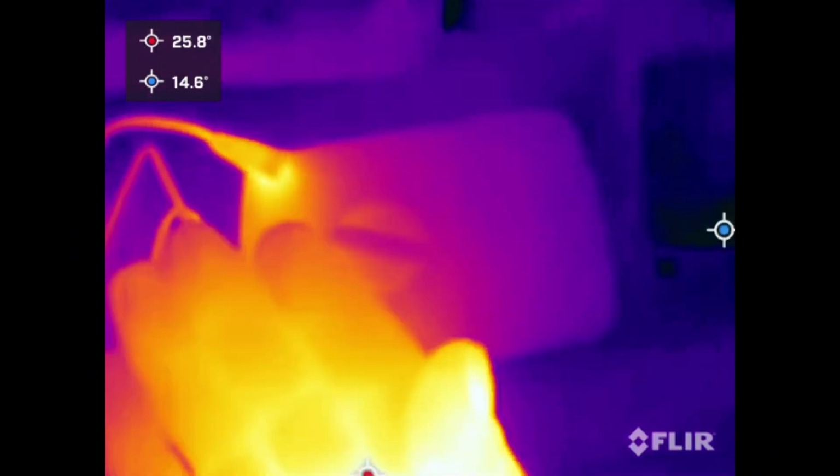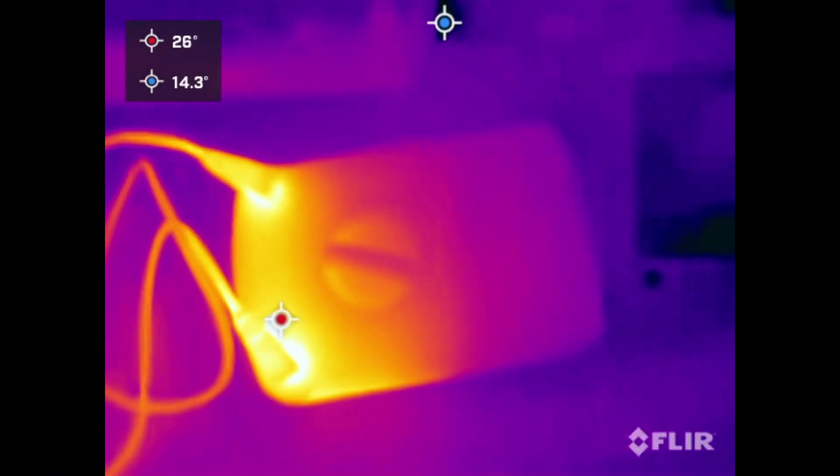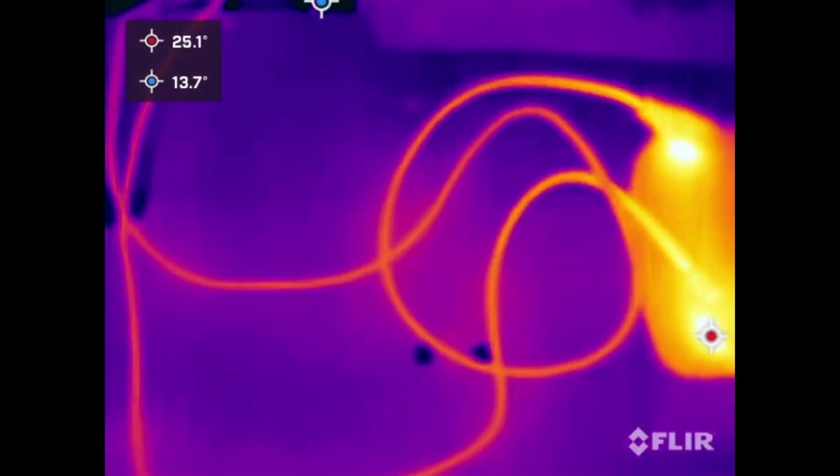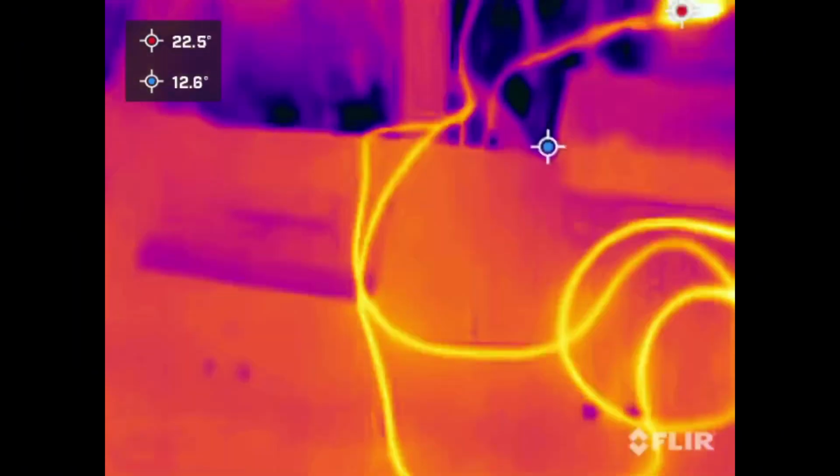So sometimes you put something really hot in front, it will make it look cool, but take that away again and it'll display correctly. It takes a bit of getting used to. You can actually see the current going through the cables, okay?